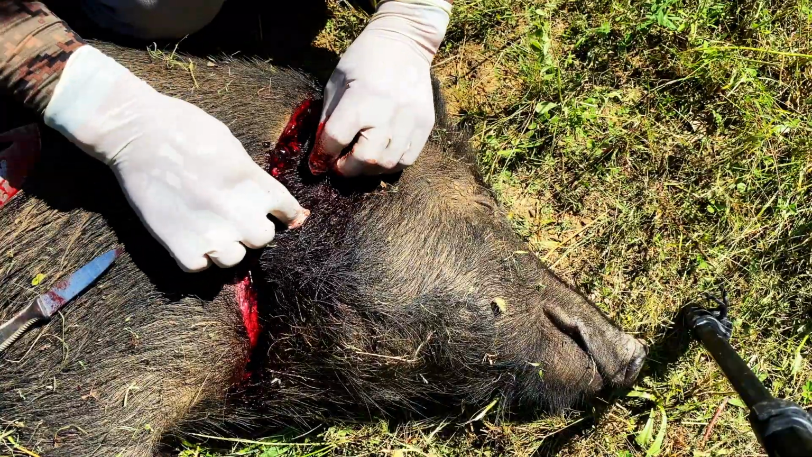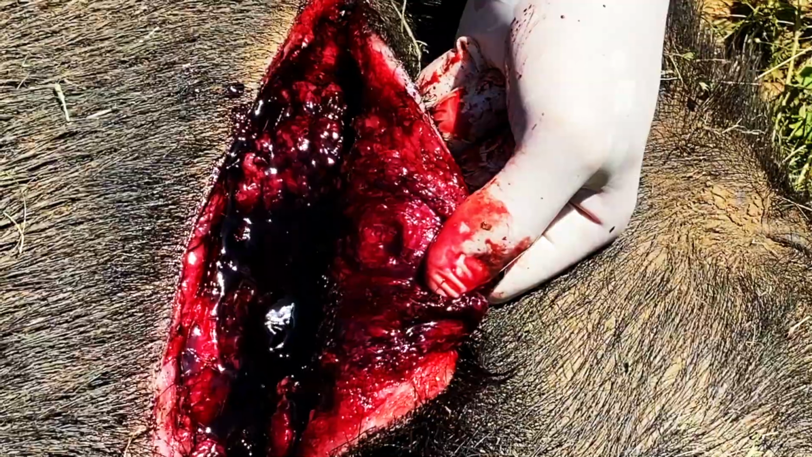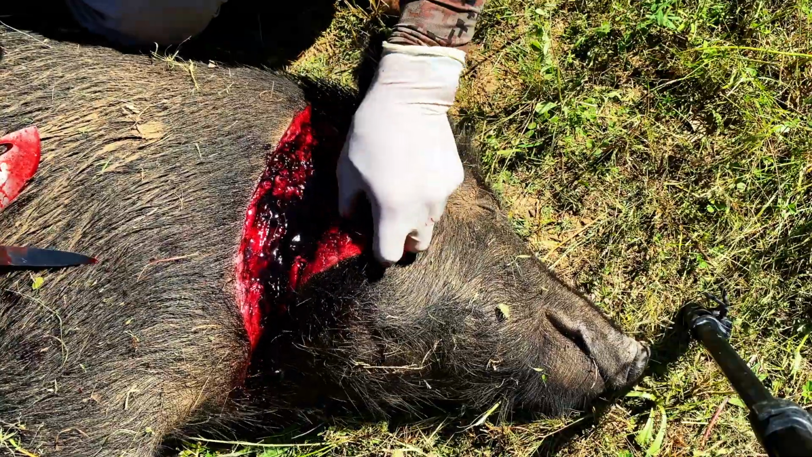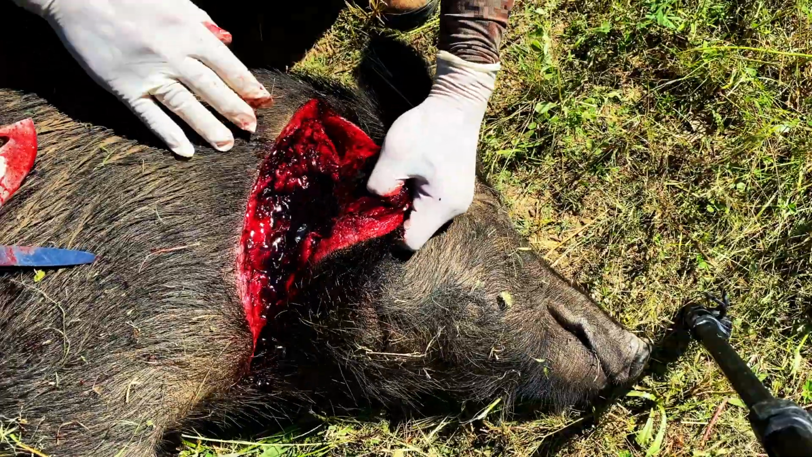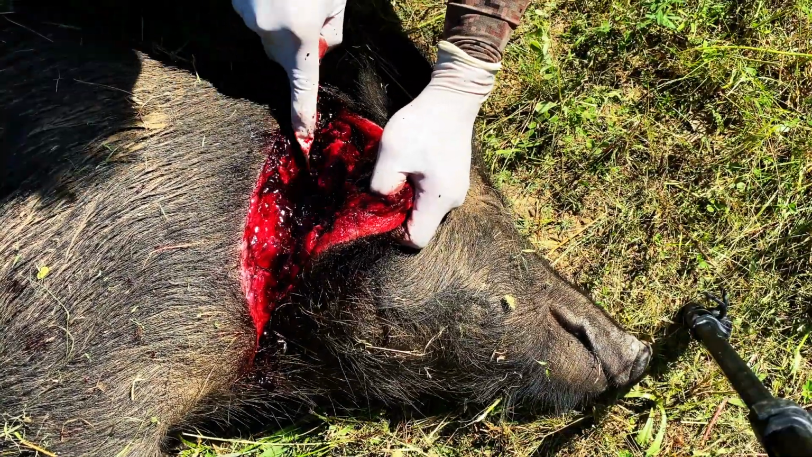Right here is where the bullet entered. Here is where it expanded. I don't know if you guys can see that or not. Right there. Not that much of an expansion, but it absolutely jelloed her. What I'm really curious about is if it broke her spine. Nope, spine feels pretty intact still.